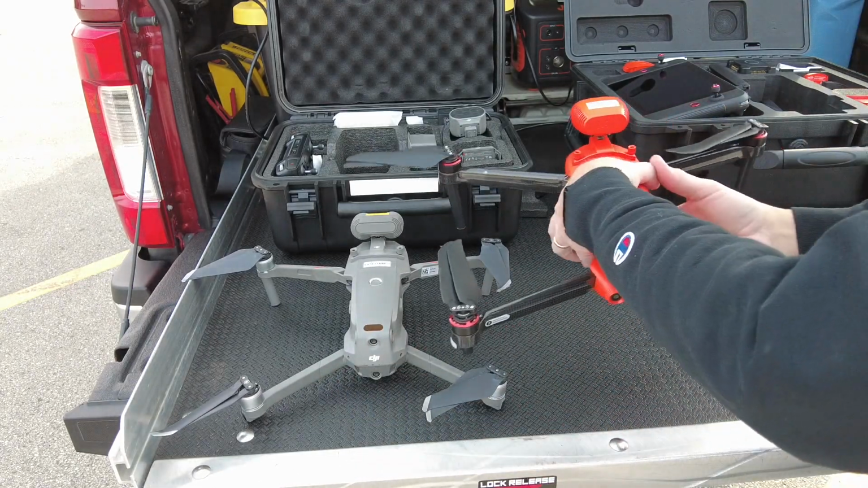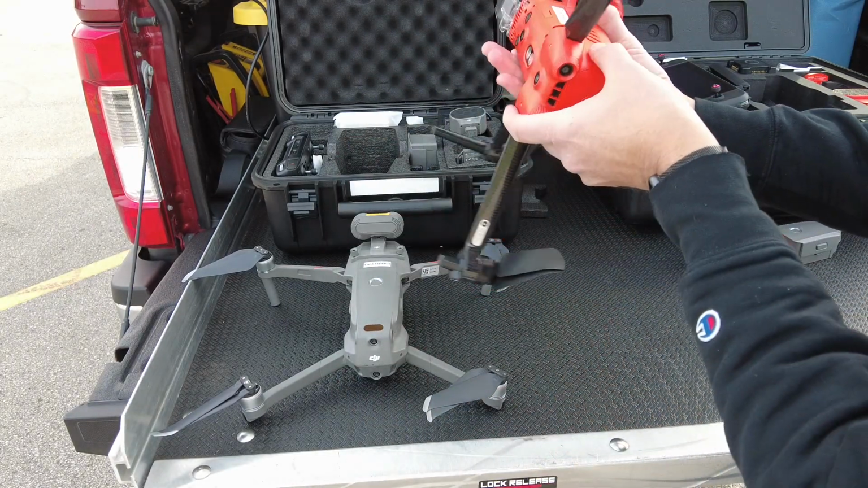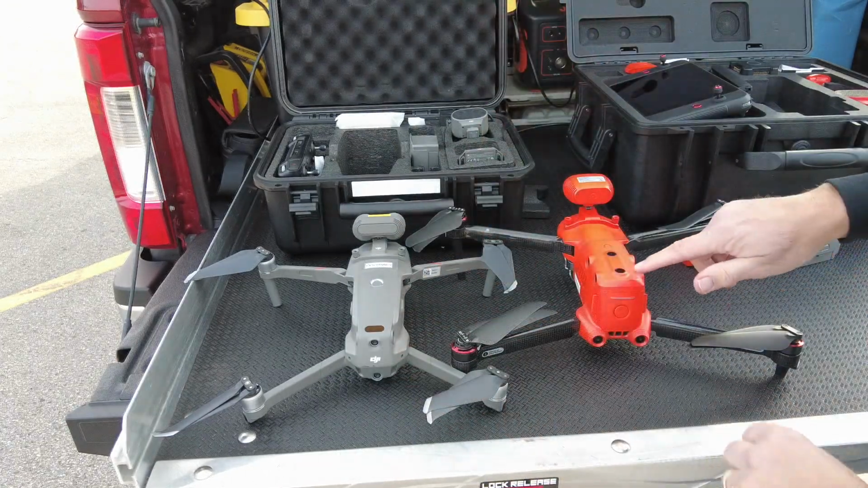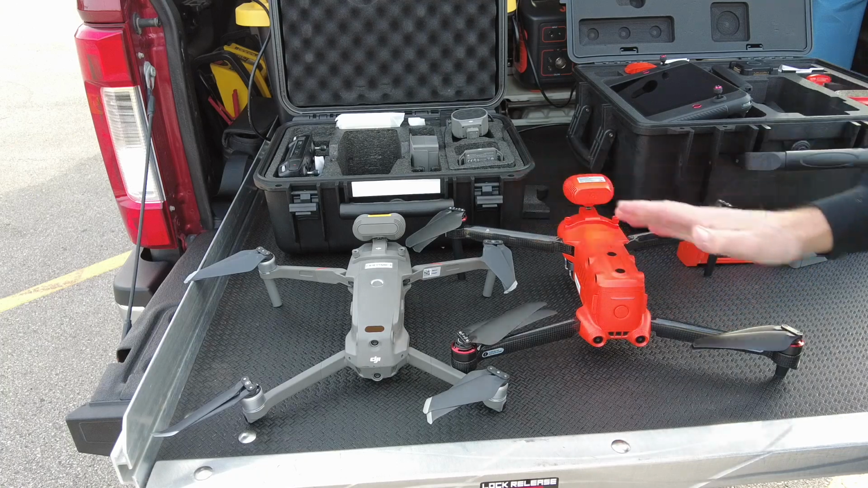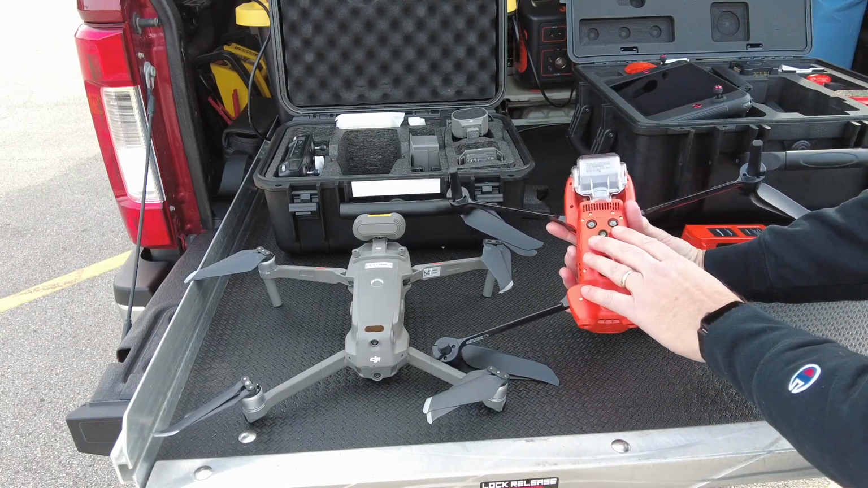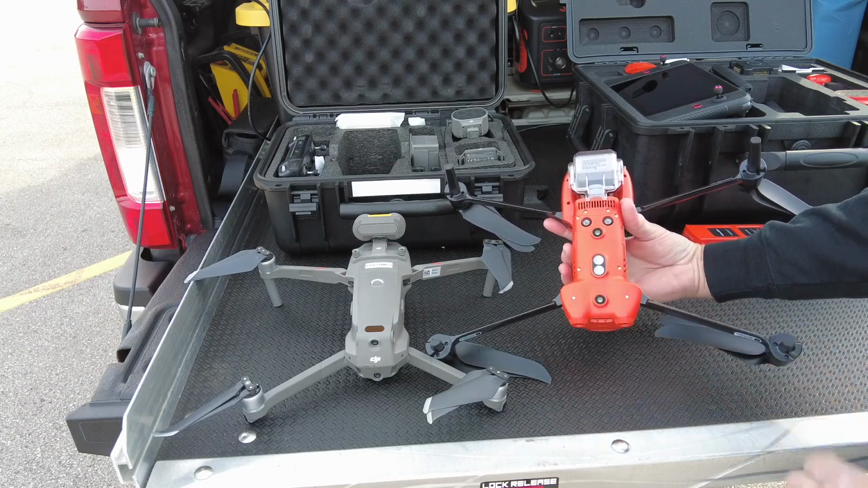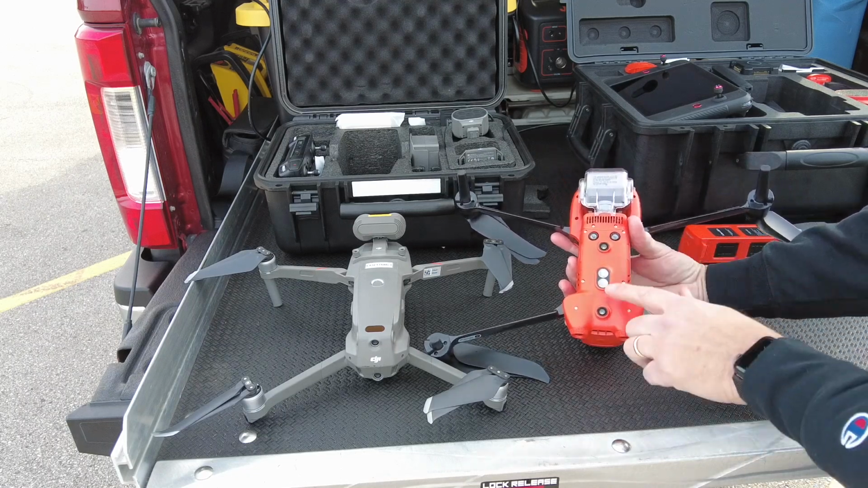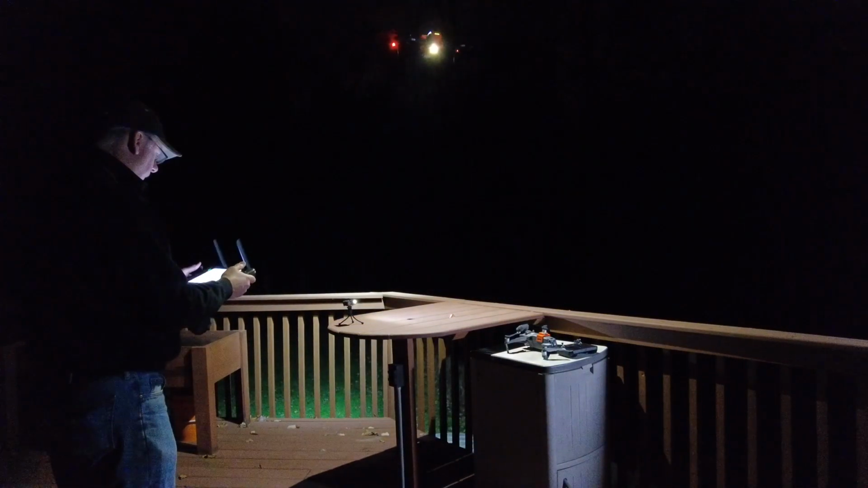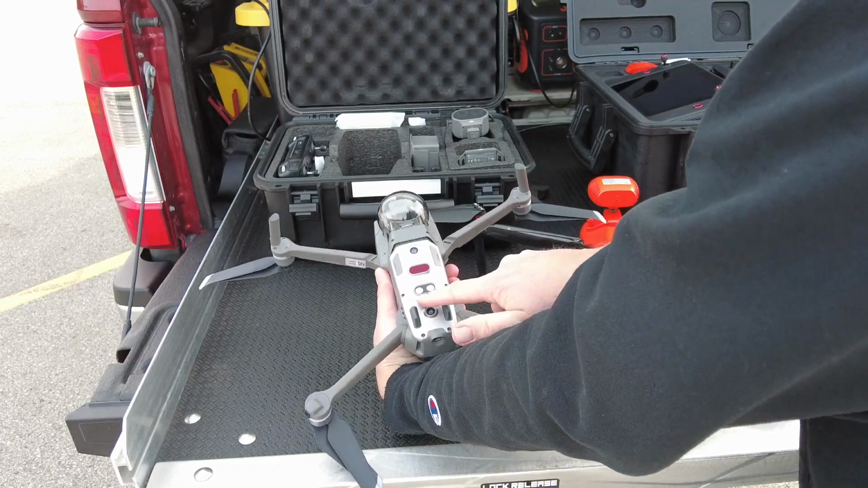However, the Autel unit has a little bit better, I think, obstacle avoidance system. So Autel is using optical sensors all the way around. And of course, in addition to the sonar type of sensors, or the ultrasound sensors, on the bottom, we do have dual landing lights here. We also do have dual landing lights here on the bottom.